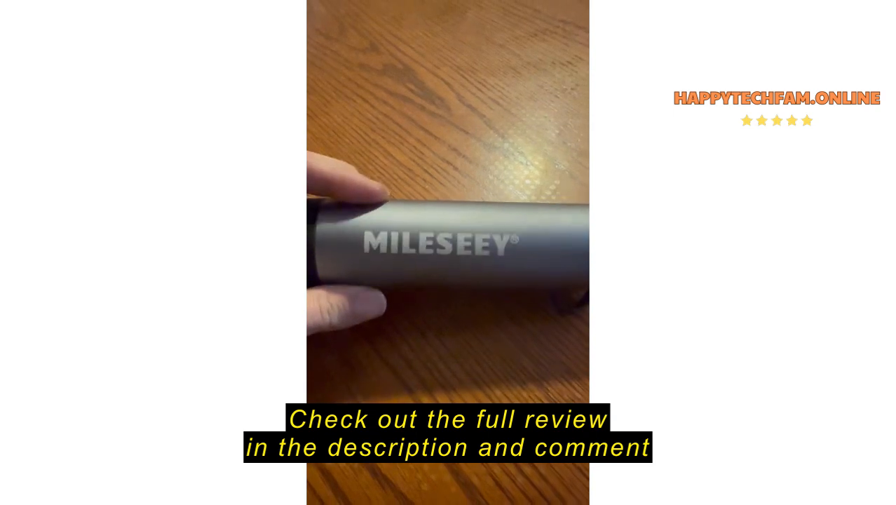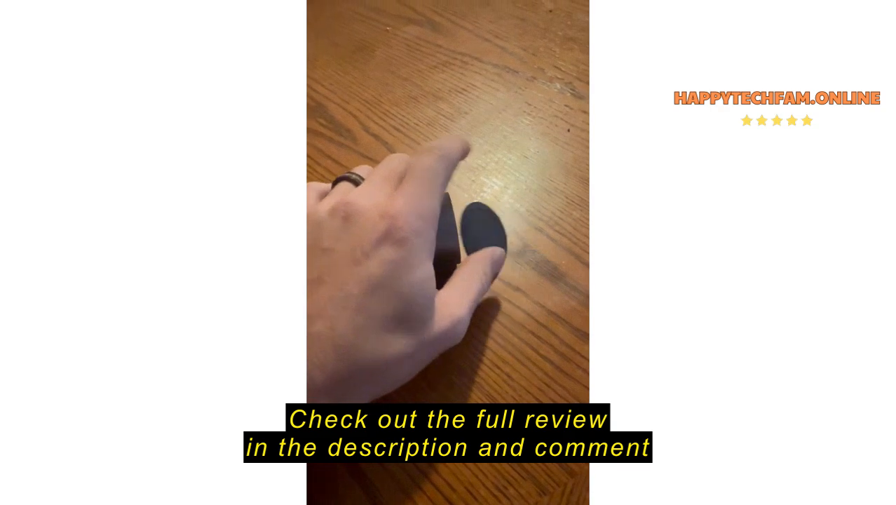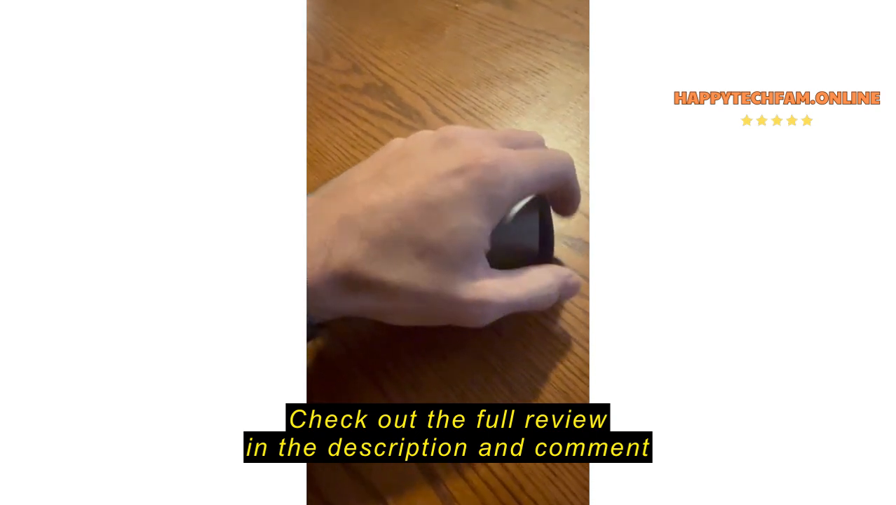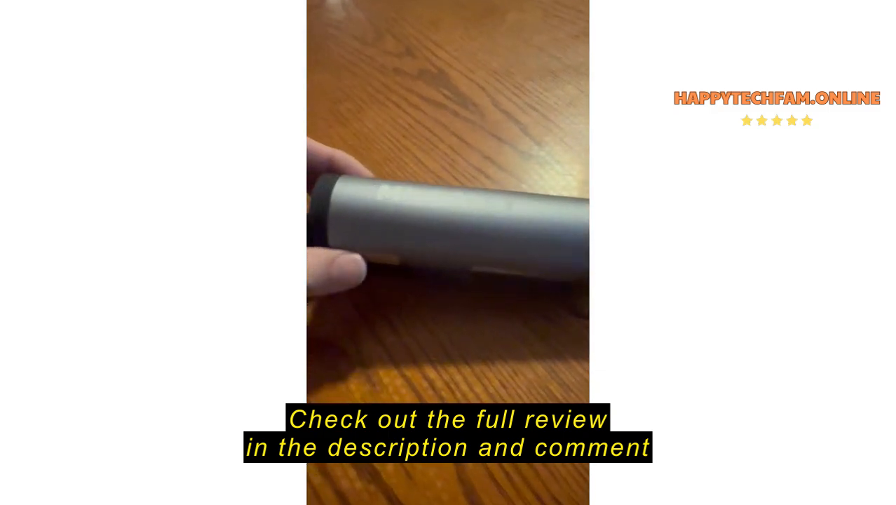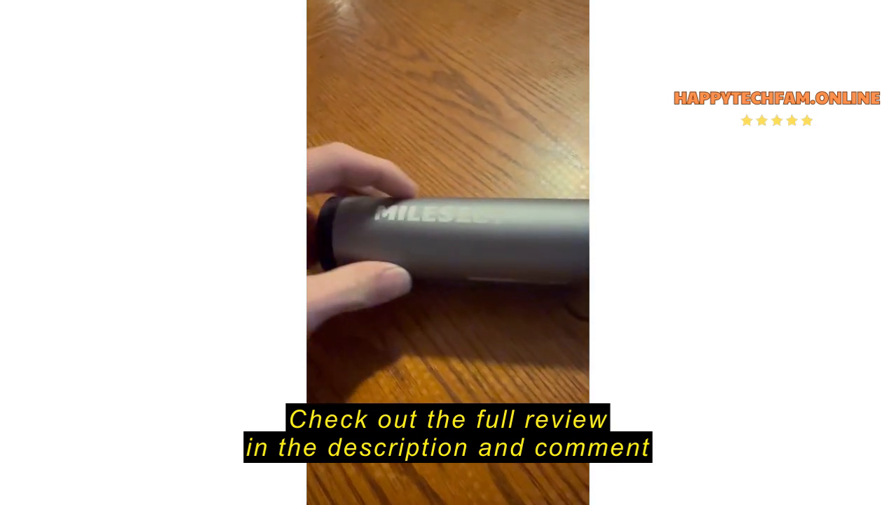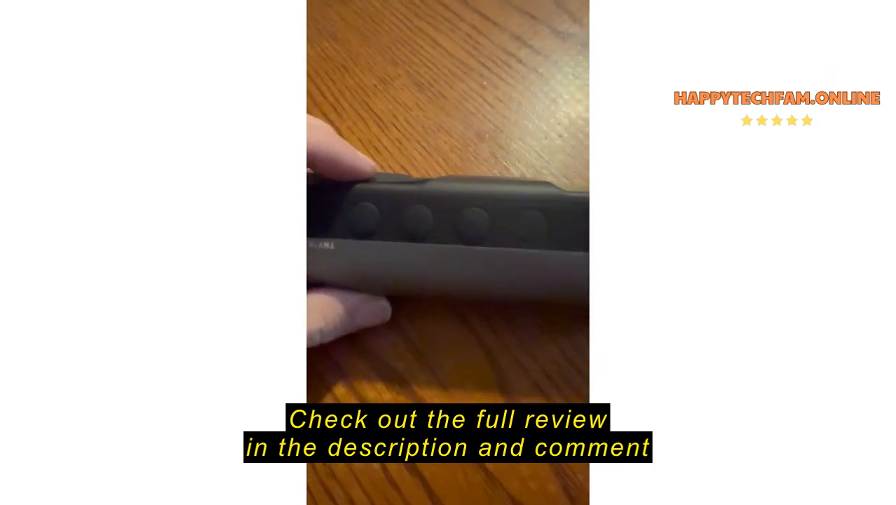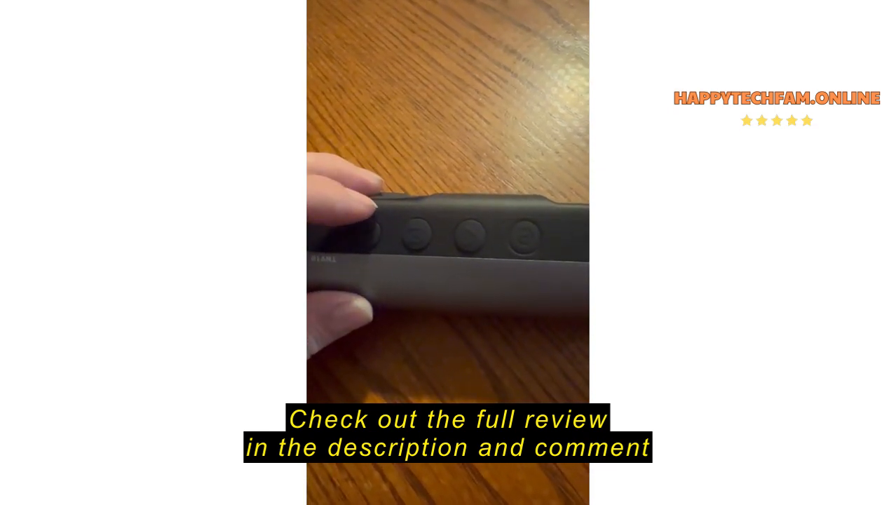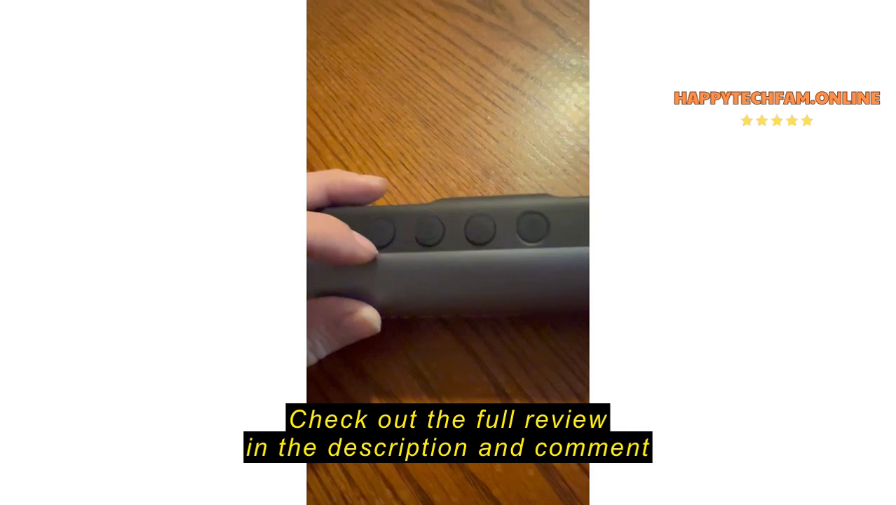Alright, I just got this thermal in. It's a MiLESEEY. It's a Chinese thermal, and for the money I was quite impressed. I went ahead and ordered it and got to playing with it, and it's pretty comparable to the quality of my AGM. It's got an anodized aluminum housing, well built. You can see the M button right there. You hit that and that changes your green hot, your black hot, your white hot, red hot.